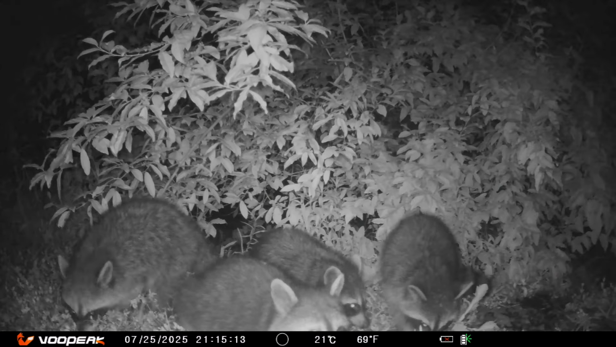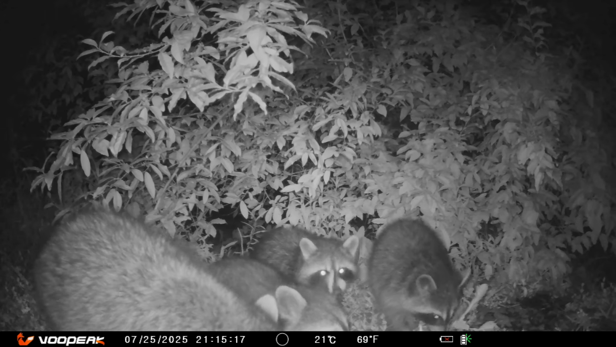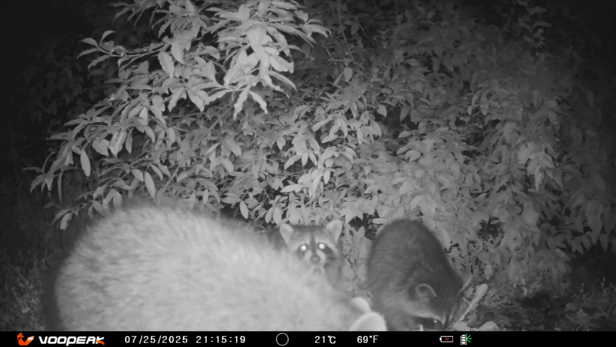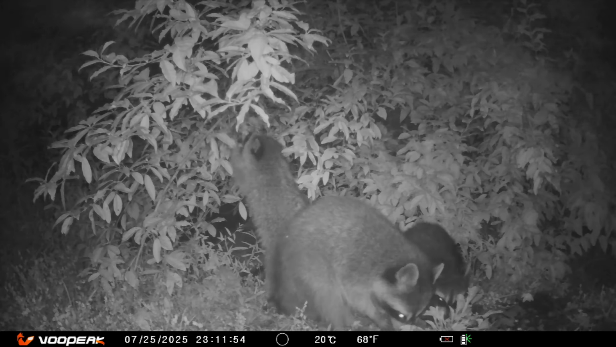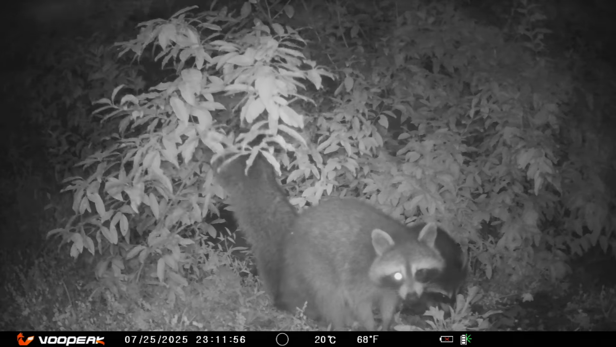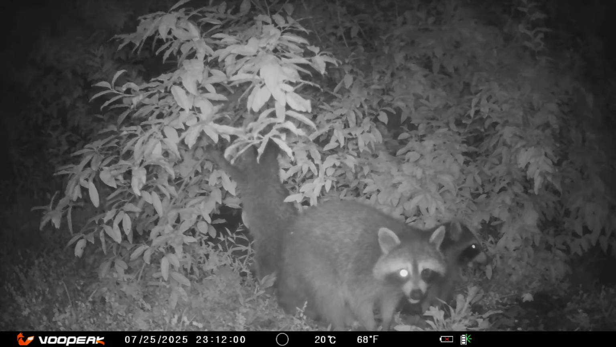I notice the baby raccoons are getting a little bigger now. I feel like the group has got a little smaller. I don't know if something happened to them, or if they're just becoming more independent. Eating from the tree with berries again. I wondered if anything would eat the berries, or if they were edible.